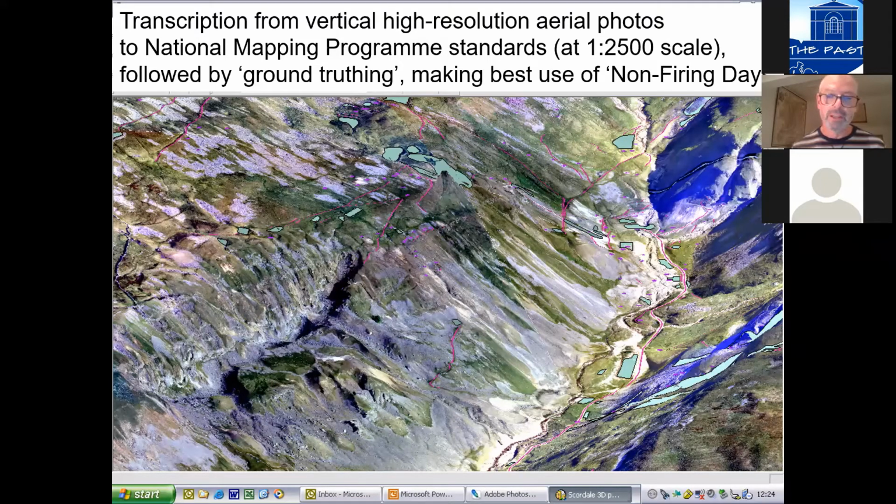I find that expression, ground truthing, rather odious, actually. You're never really finding the truth anyway, but there we are. That's the accepted expression. In other words, to take the plots that were derived from the aerial imagery and go and double check them on the ground.